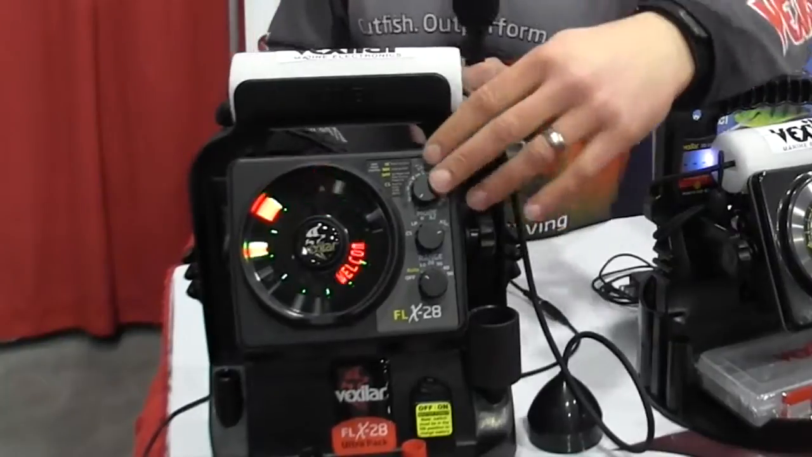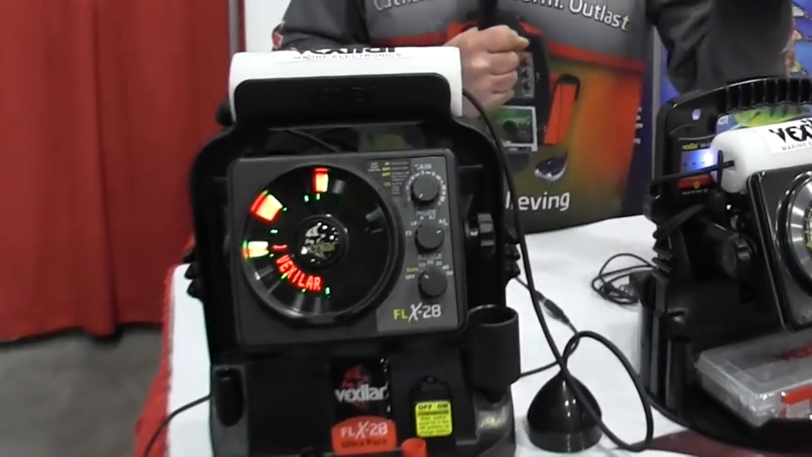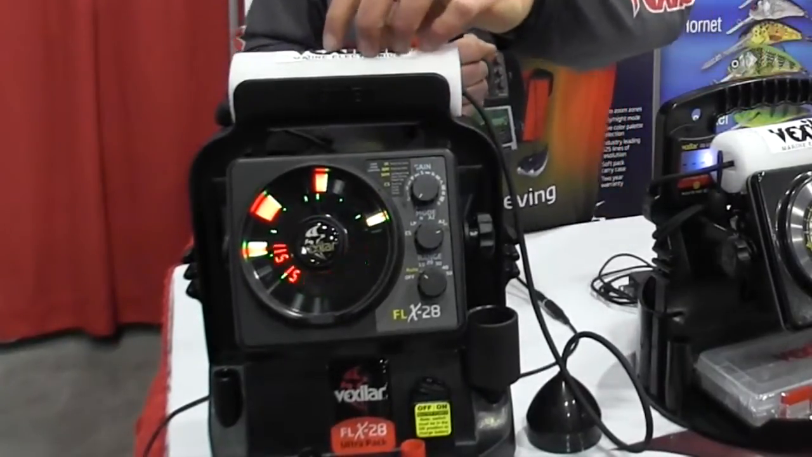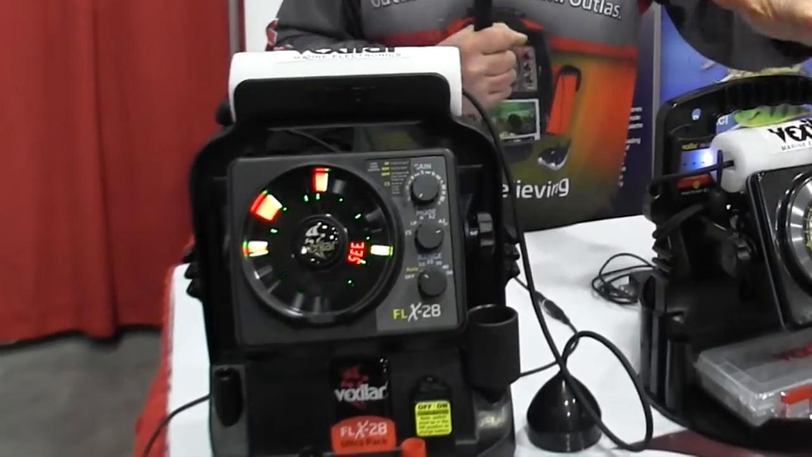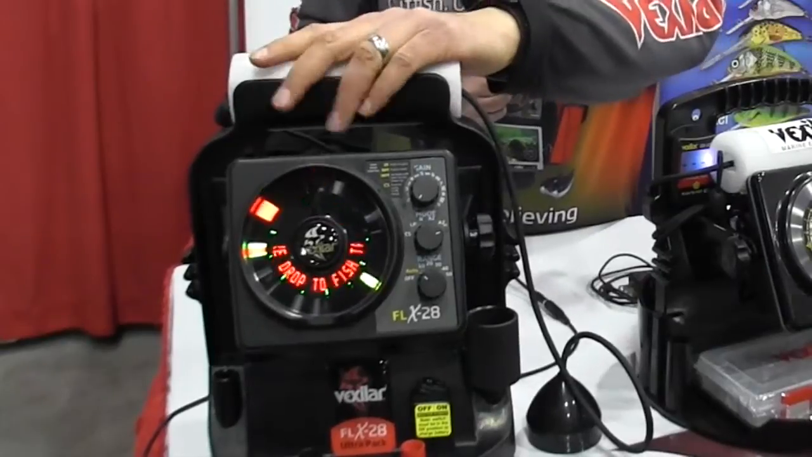This one has 5 different color palettes you can choose from now. So we've incorporated some whites and some blues in some of the color palettes. One of the biggest reasons we did that is for colorblind people. Some of the fishermen out there are colorblind. They can't see reds, they can't see greens. So we've incorporated that into the FLX28.